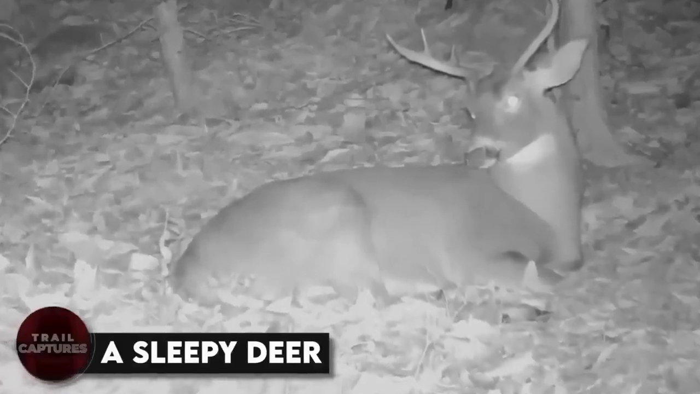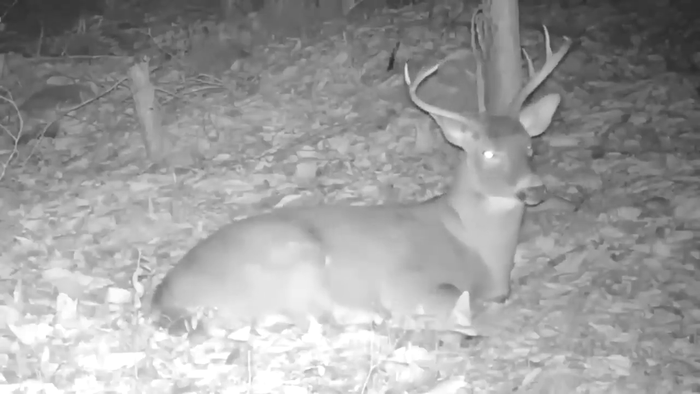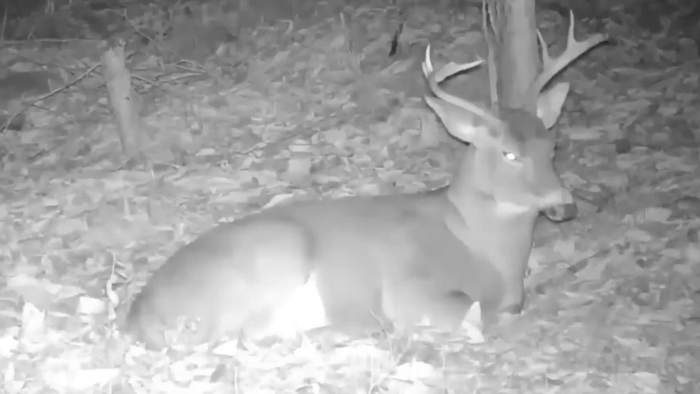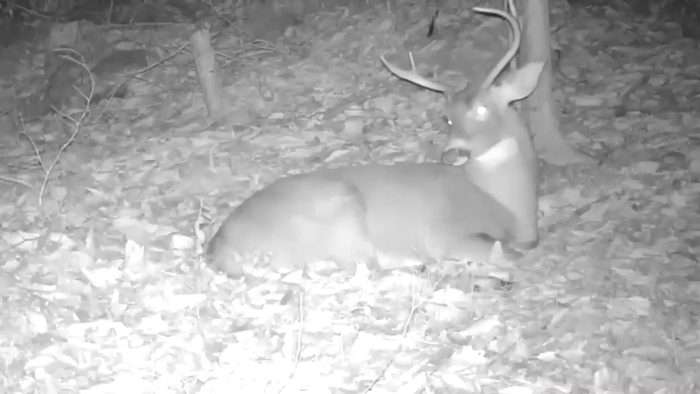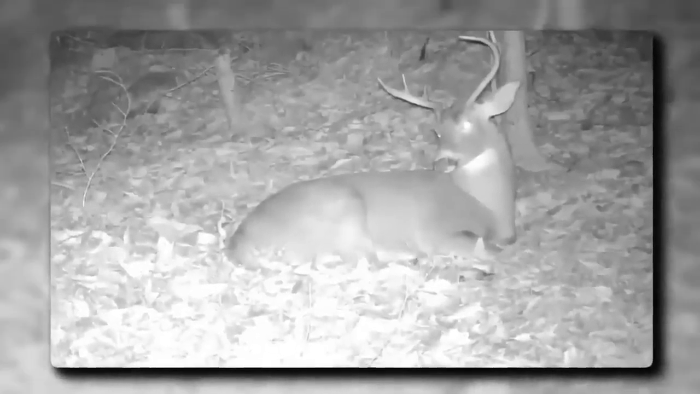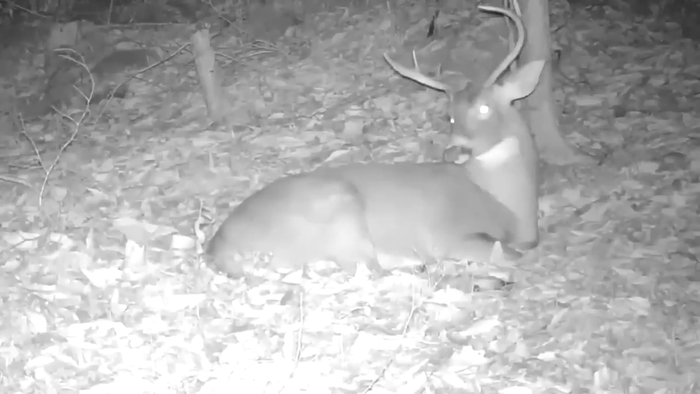A sleepy deer. Trail cams get footage at times which is not possible if a person with a camera is recording. For instance, where this buck was filmed being a sleepyhead. Even though this is just a few seconds long, according to the owner of the camera, the deer usually comes every day and lays down at the exact same spot to take a short nap. Maybe it's the area that he likes, or maybe it's the camera. I mean, who knows, right?